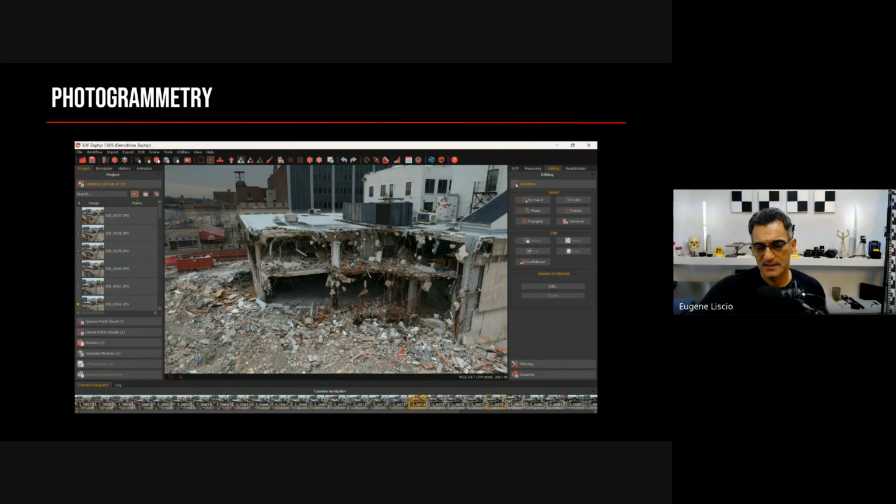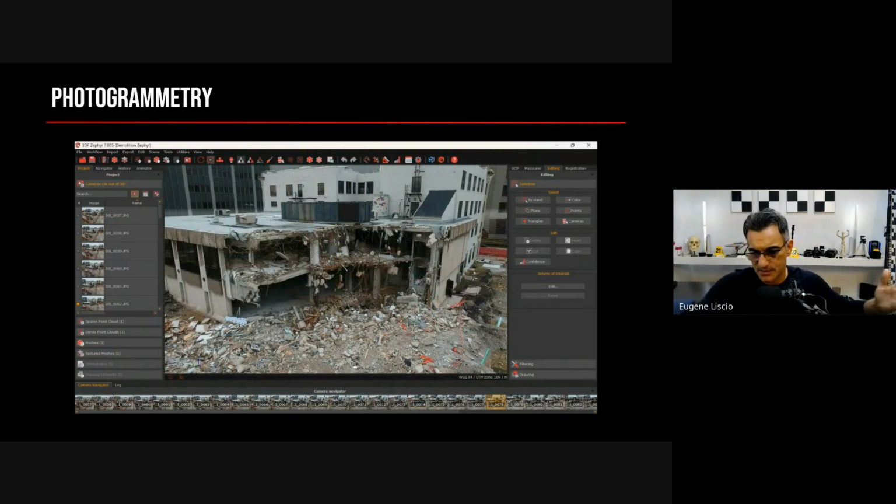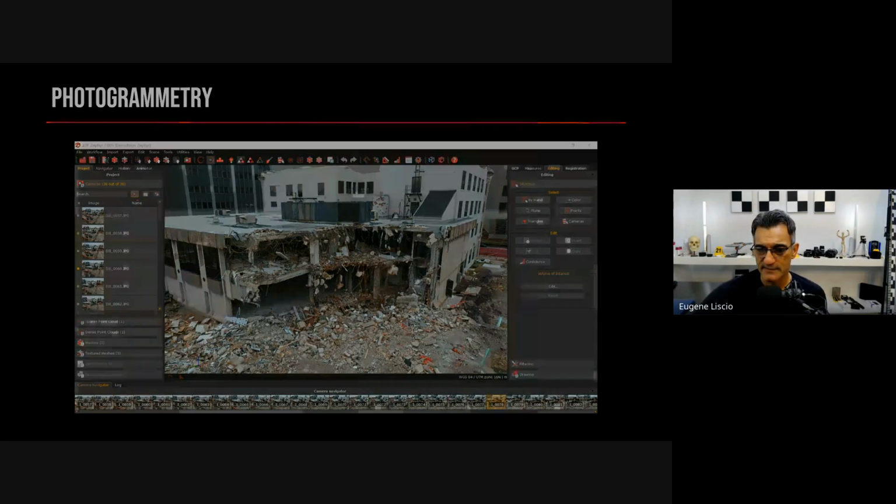Now, I'm showing 3ds Zephyr, which is an Italian software product. I know many people are using Pix4D. There's people using Metashape. There's people using all kinds of different products out there. So photogrammetry software, there's no shortage of photogrammetry software out there. You can find free solutions, whatever you like. But the workflow in almost every software is very, very similar.